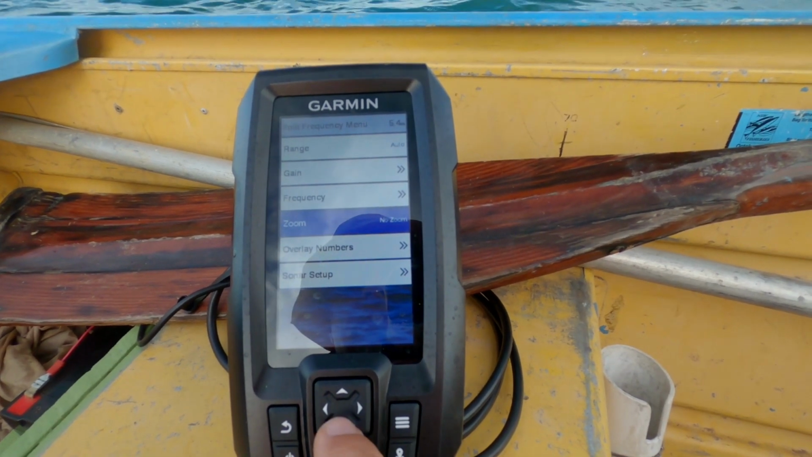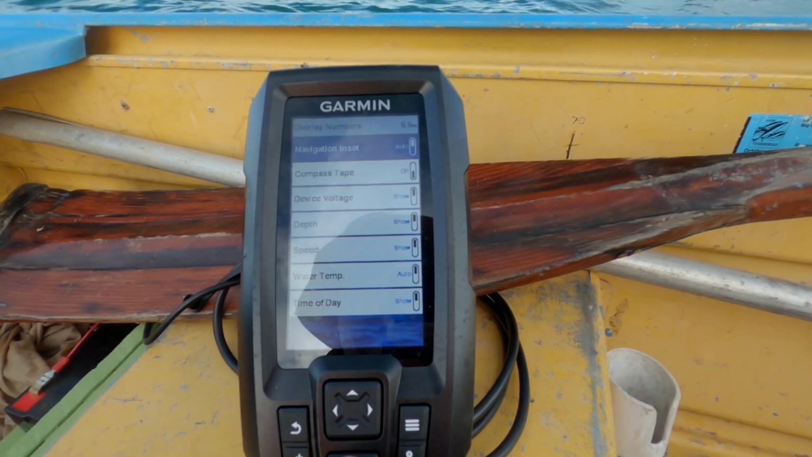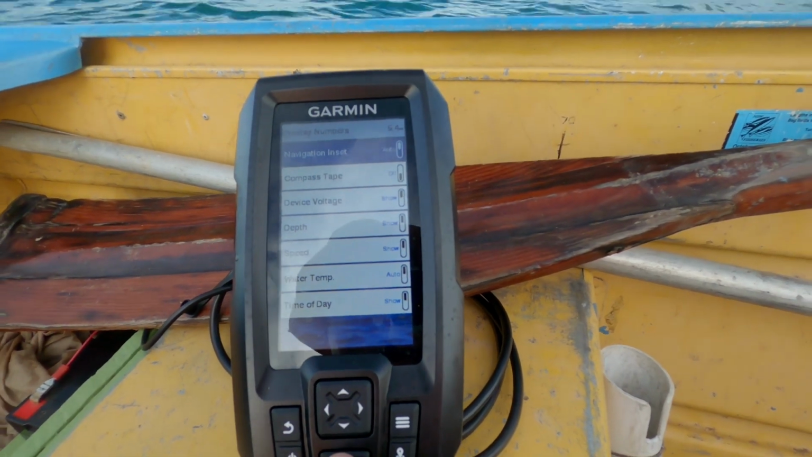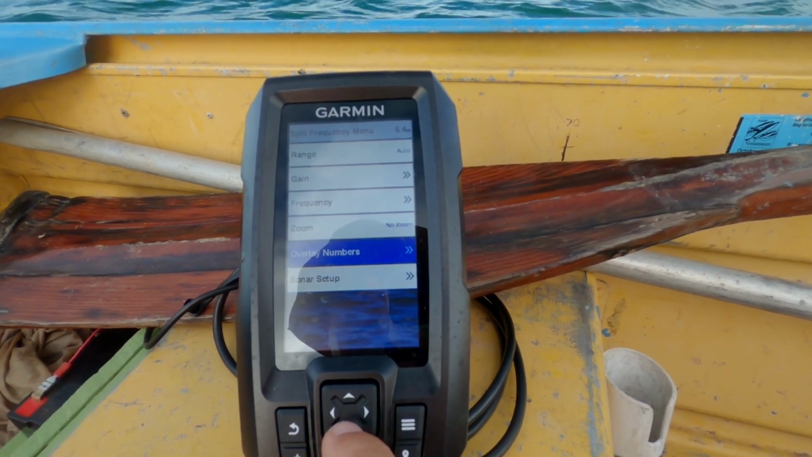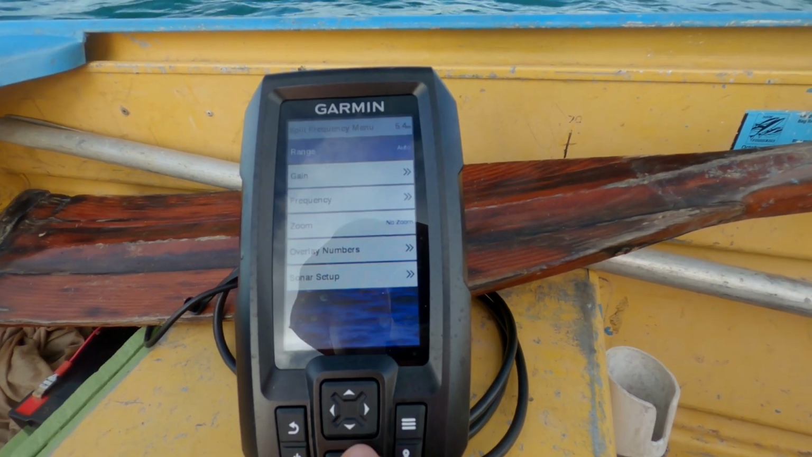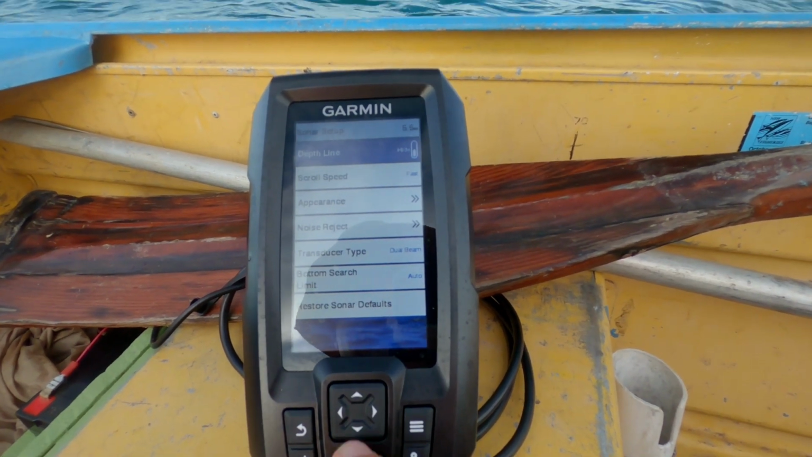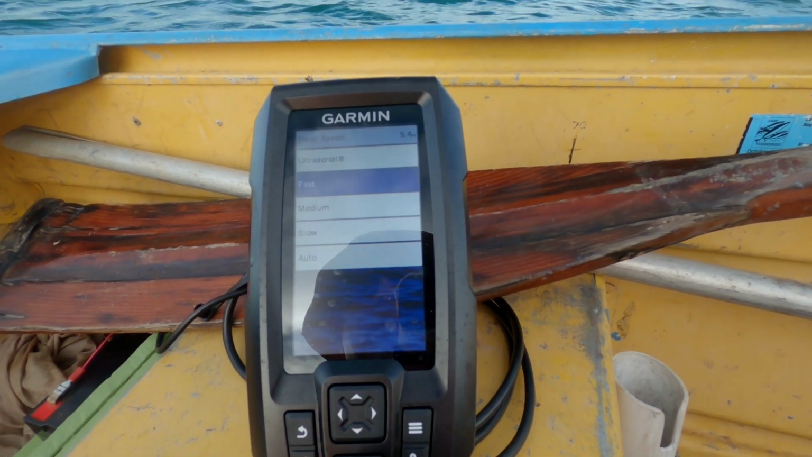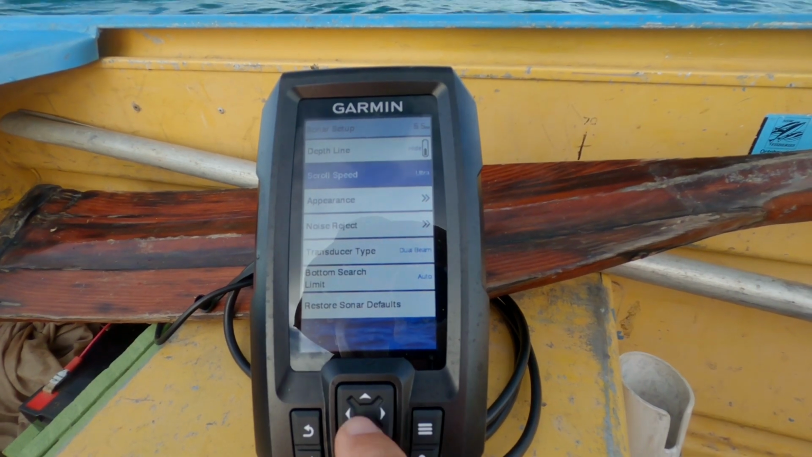Zoom, we've got some zoom functions. Overlay numbers, what are they? Auto, compass, tape, yeah, alright. Auto temp, time of day, so it should have shown some speed there too. Sonar setup. Oh, I pressed the wrong button. Alright, so we've got a scroll speed. Let's select that. Fast, so there's not, oh, there's ultra scroll. Let's put that on. Tick that.